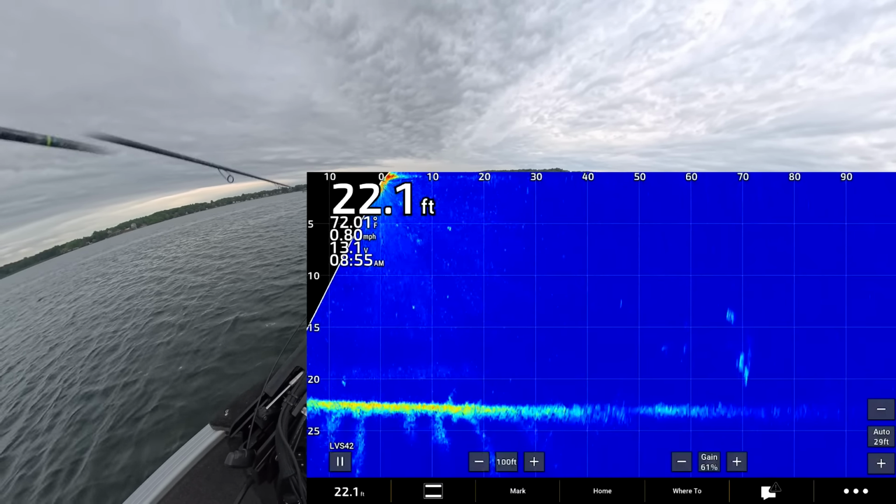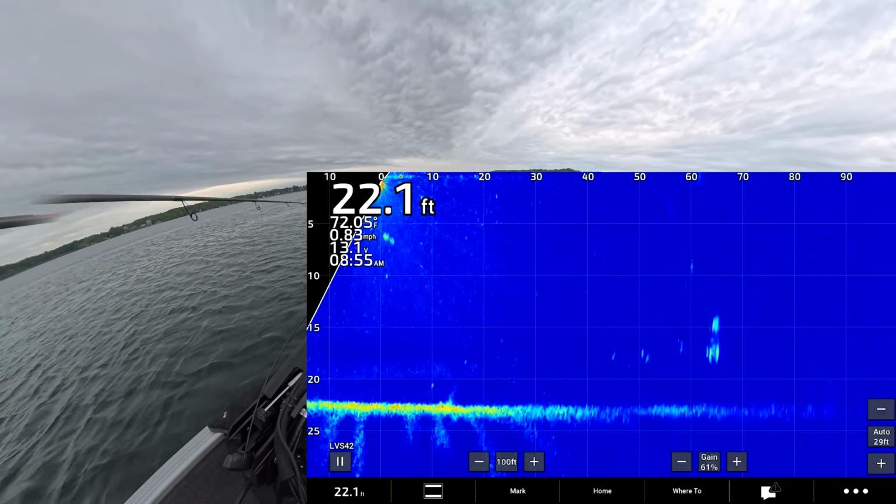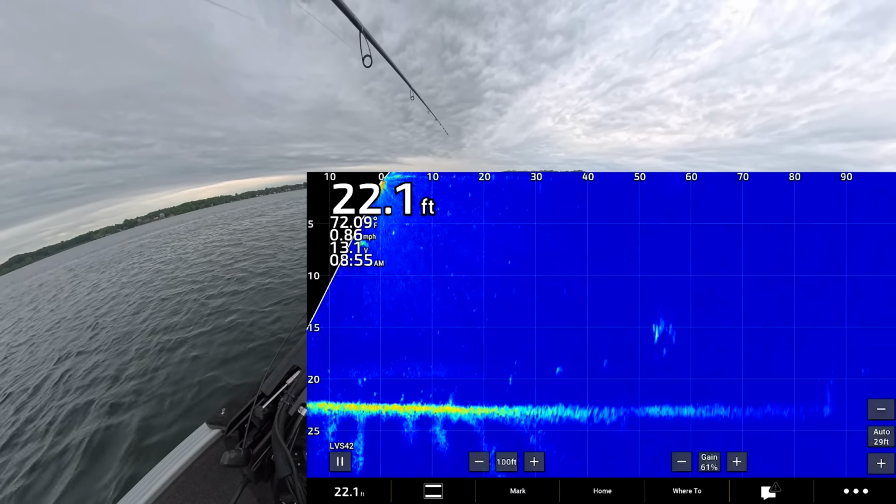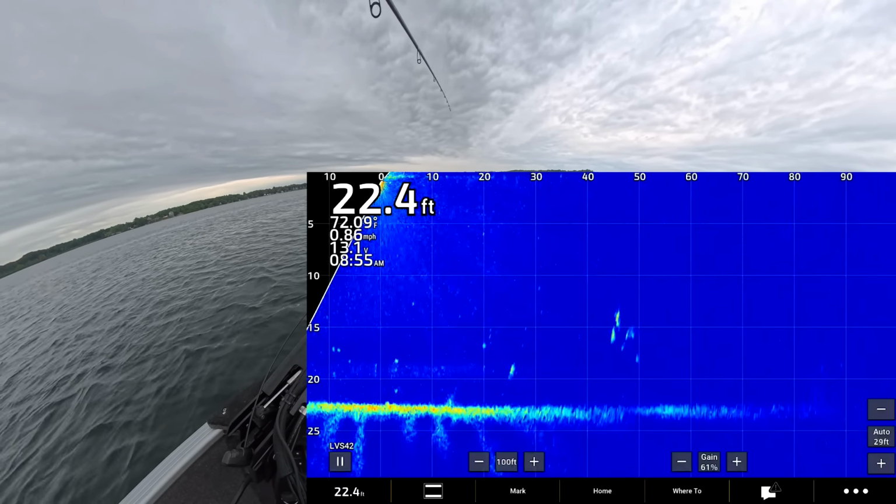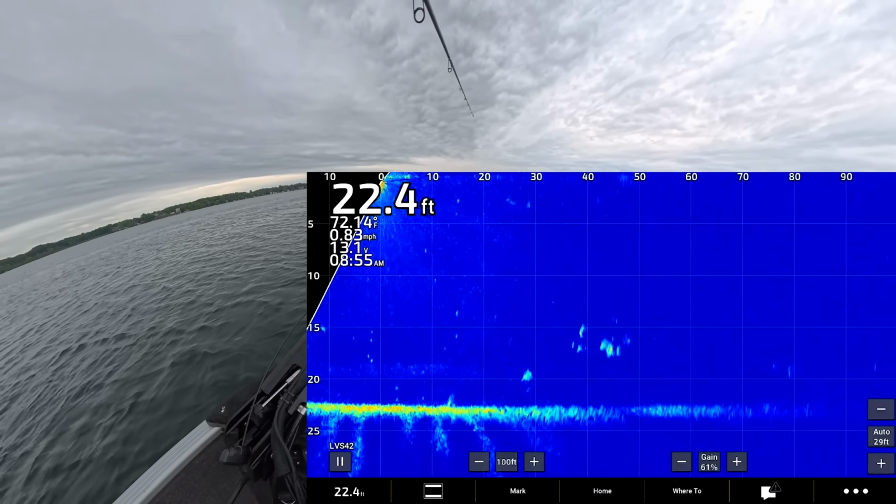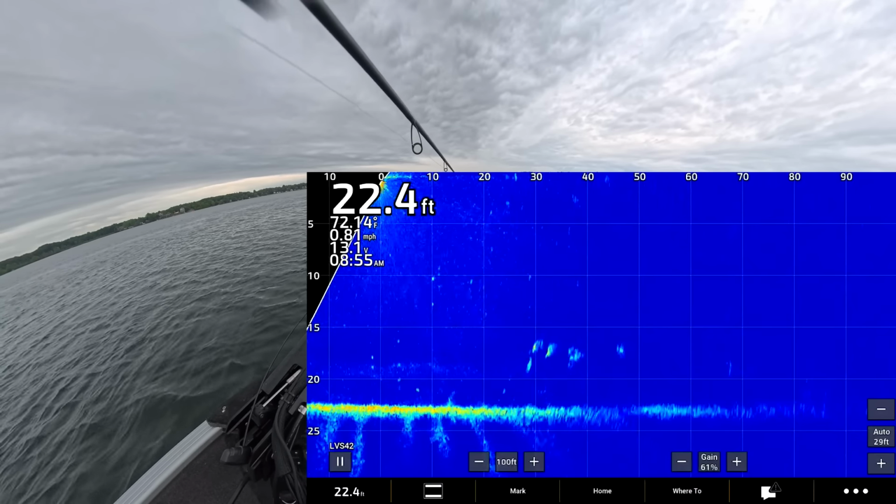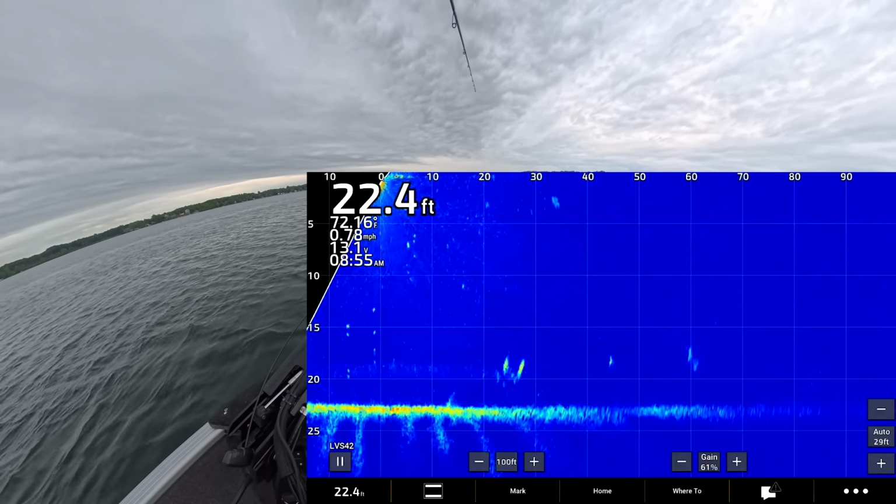Alright, let me do a shorter cast here. Fish look really good up close, holy smokes.